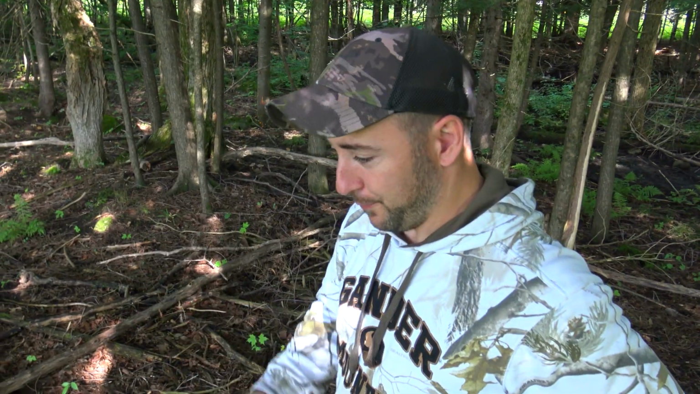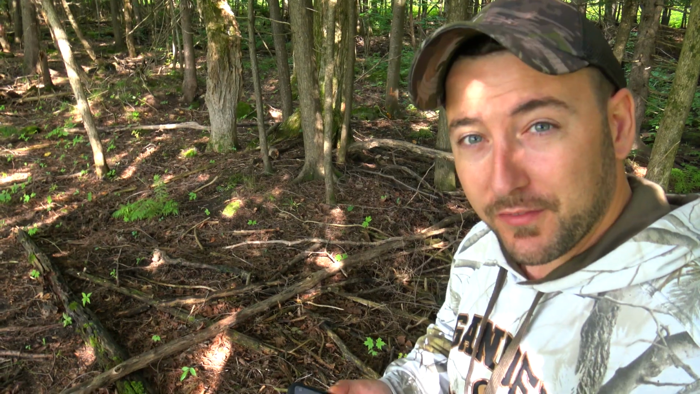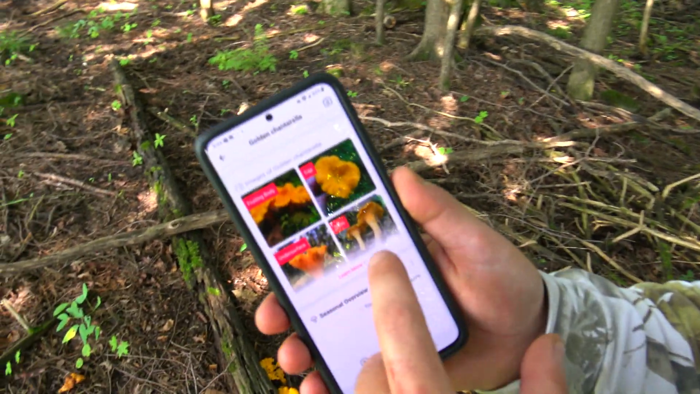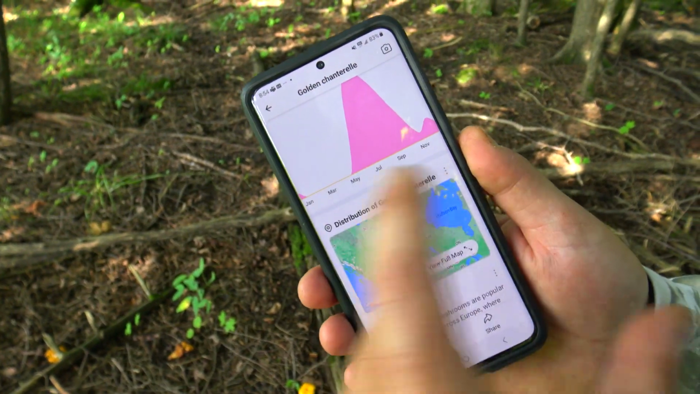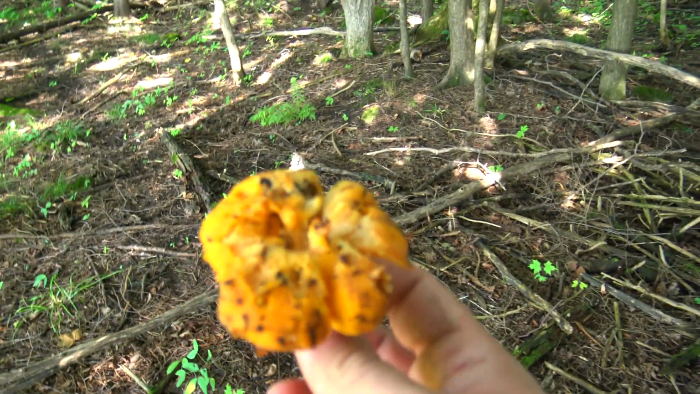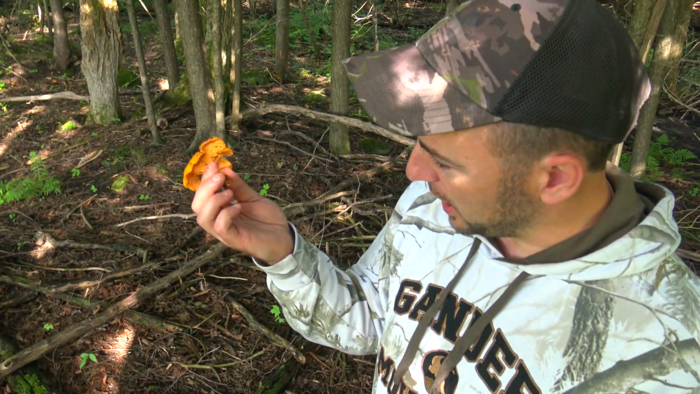Hey guys, so we're walking in the woods looking to where to place our cams, and we found some golden chanterelles over here. I have an app that you take a picture of the mushroom, really cool, and it tells you where they're located, what they look like, the stems in my area, like when they grow, what habitat. According to this, it's a gourmet. They look just a bit far gone. If it would have come earlier in the week, maybe. Golden chanterelle. It's pretty cool.